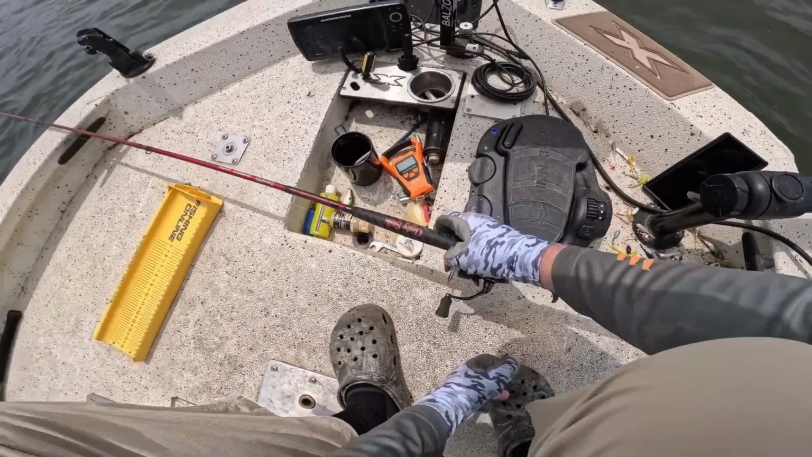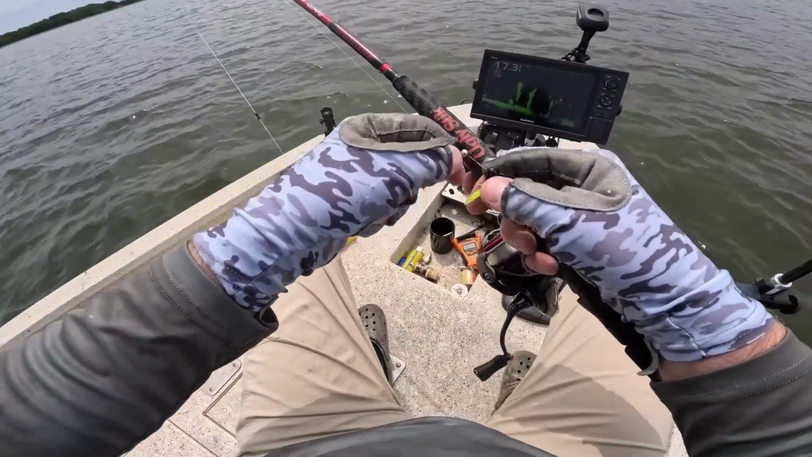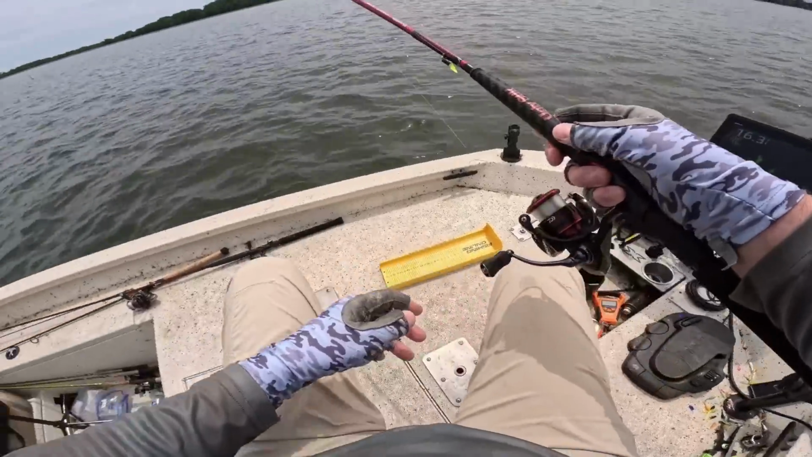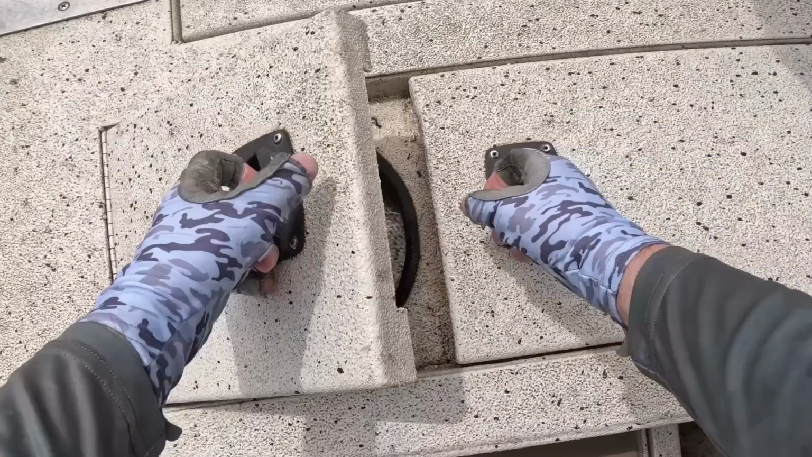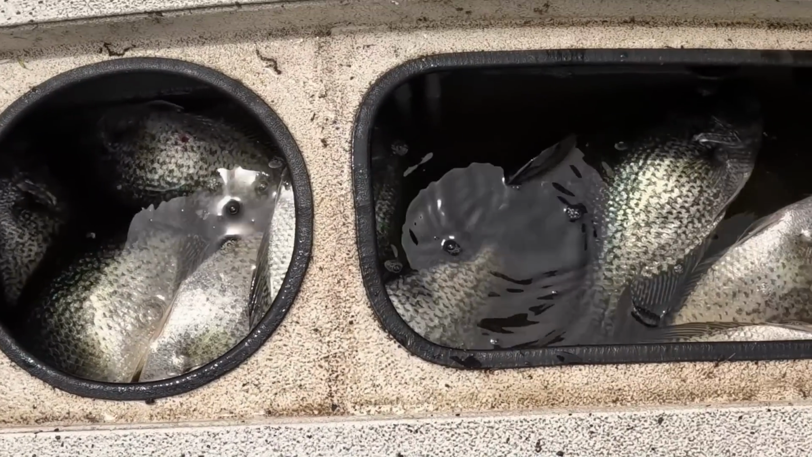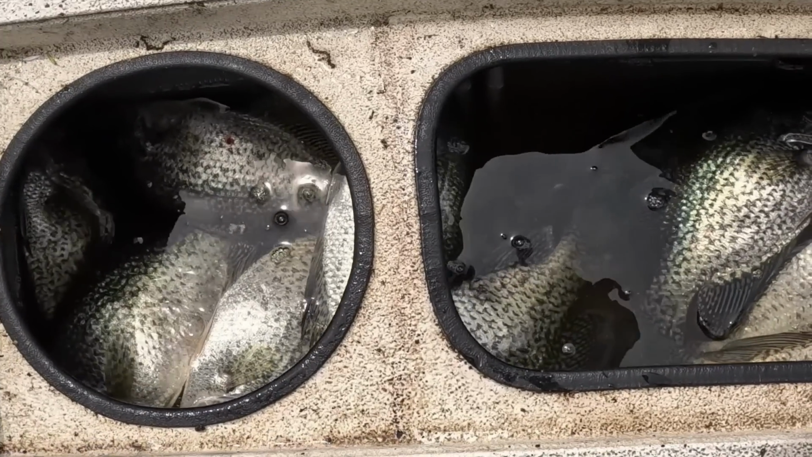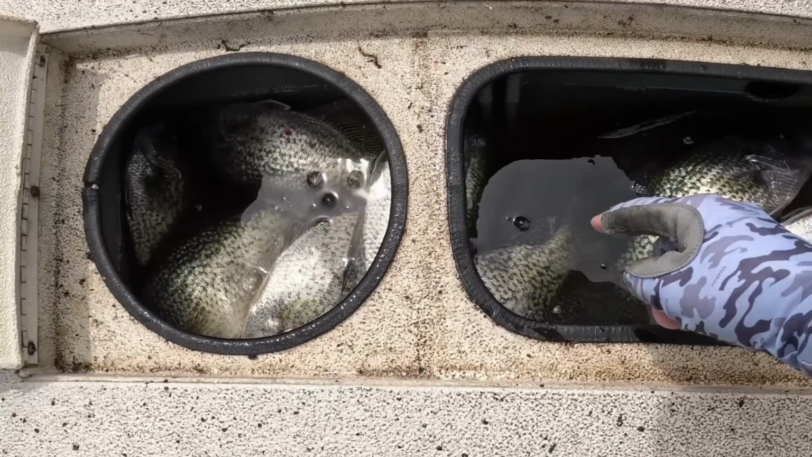Caught 16, probably about 12 or 13 keepers. All right, now let's check out this live well. Look at that. I think I got 10 or 12, maybe 13 in there. It's a good looking live well. It's gonna be a feast.